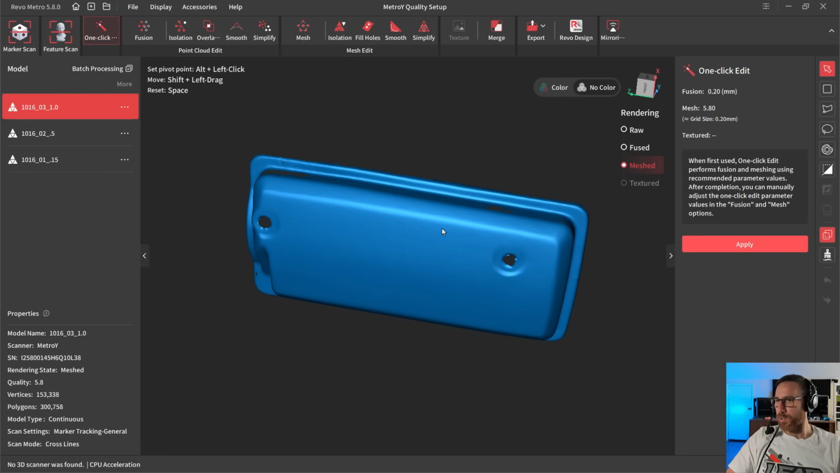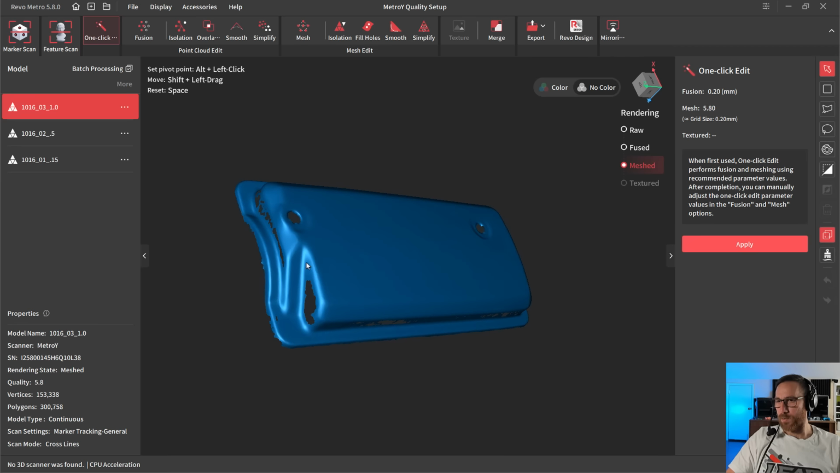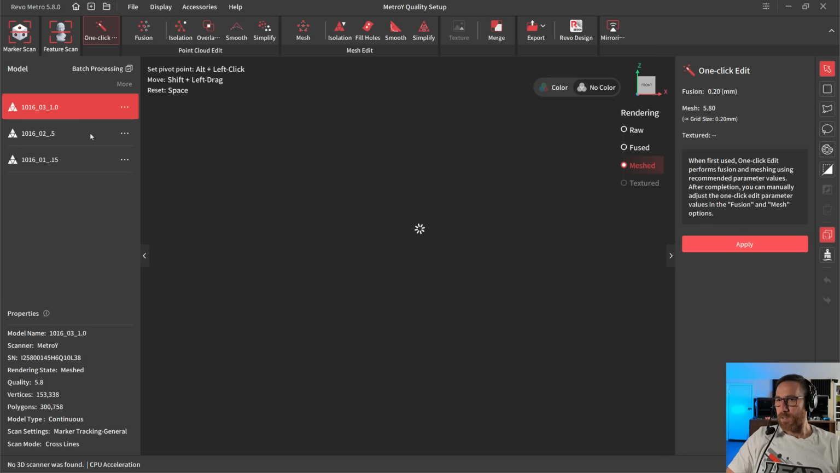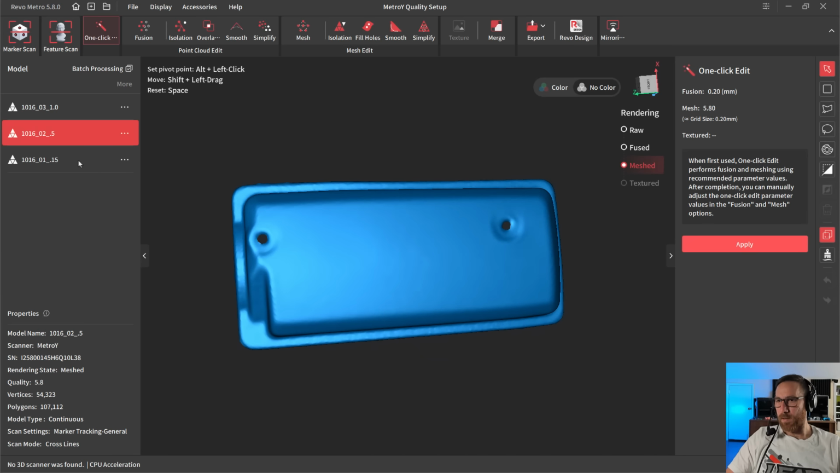And then the meshed version looks pretty good. Again, it retained those details, the sharp transitions and corners. They're not crisp because it's a formed metal part, but it did maintain some consistency in these corners. So let's go ahead and rotate them all to be about the same.